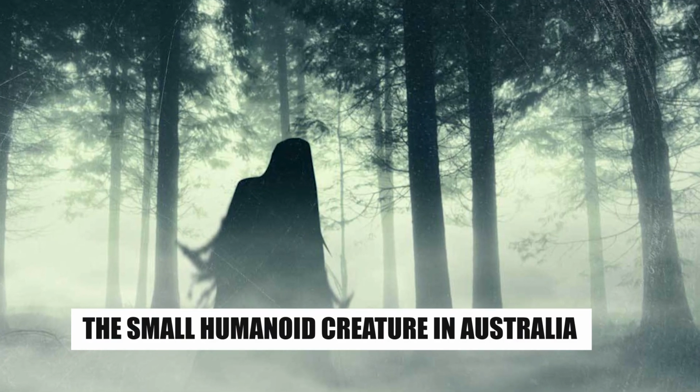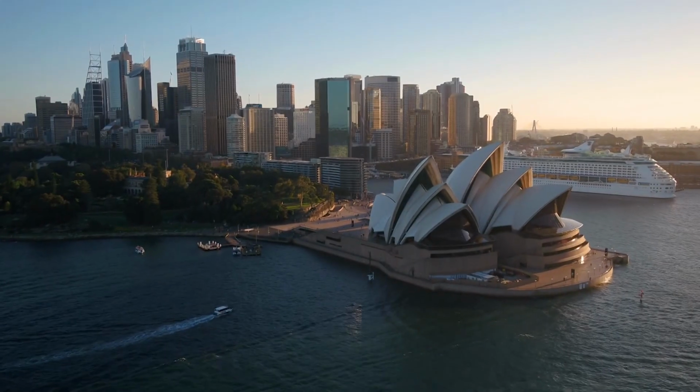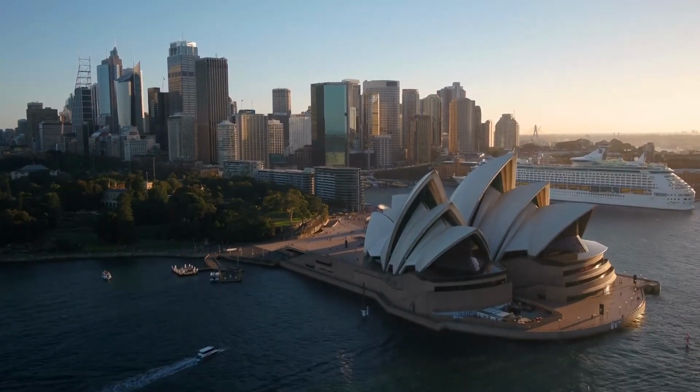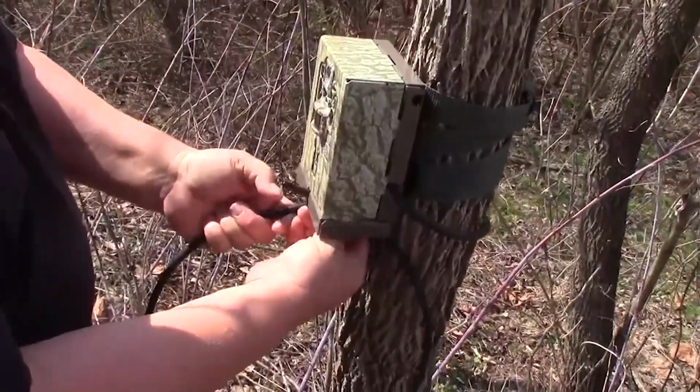From the mysterious glowing cryptid, we're now going to talk about the small humanoid creature in Australia. On October 21, 2022, in Sydney, Australia, a trail cam that was set up to take photos of deer and other wild animals moving along a trail captured an image of a small human-like creature hiding among the plants. Apparently, the movement of its head from side to side was what activated the camera motion sensor. At first glance, it could be any small animal in the woods, but its round-shaped head and two large eyes could easily give you the creeps if you stared long enough. But just to be objective, can you guess what animal this is?